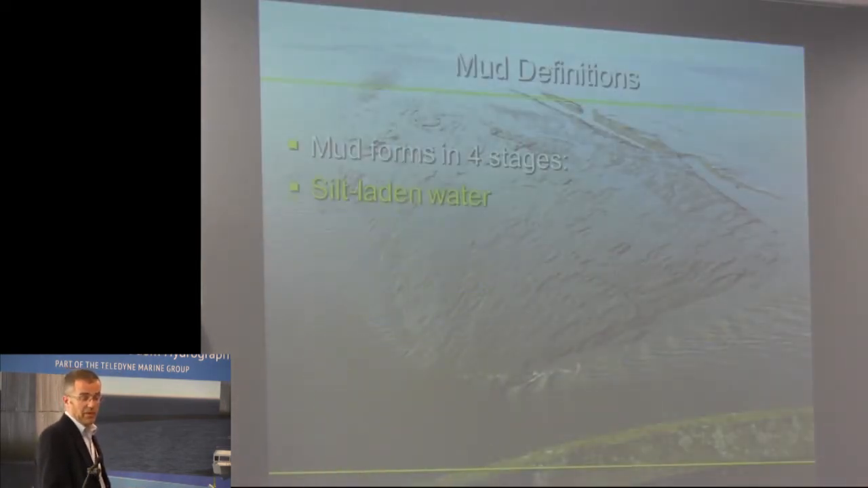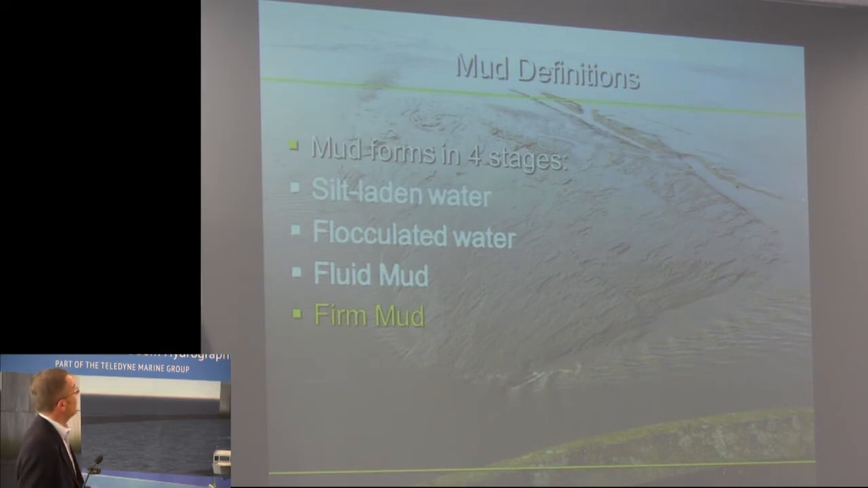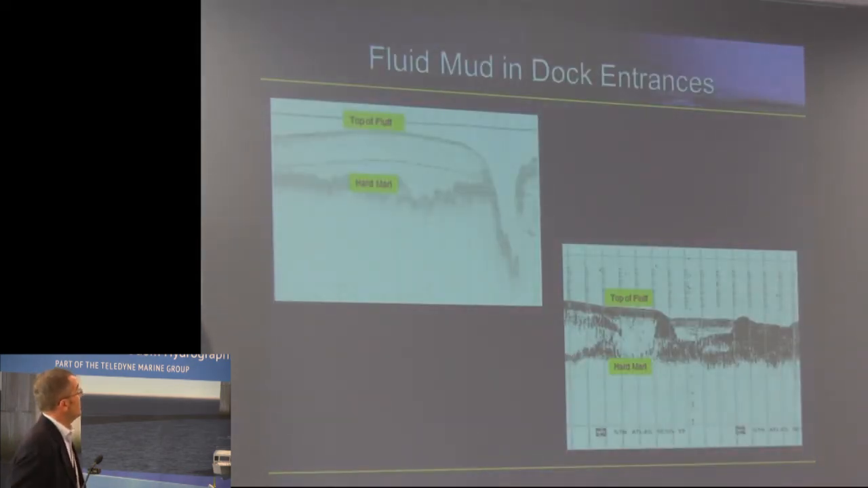So, mud, the 4 forms of mud. Briefly, I'm not a geologist, I'm not a geophysicist, but it forms in 4 stages. So with the fluid mud around here, the silt-laden water rather, and then you've got a bit of fluid mud there. Those scars there are draghead scars from a trailer suction dredger. The flocculated water is when the clusters start to stick together, and then it starts to flow like a liquid in fluid mud, and then the firm mud, as you can see here with the scours on the top there. So we've got all types of that mud in our port and in our entrances and in King Road.